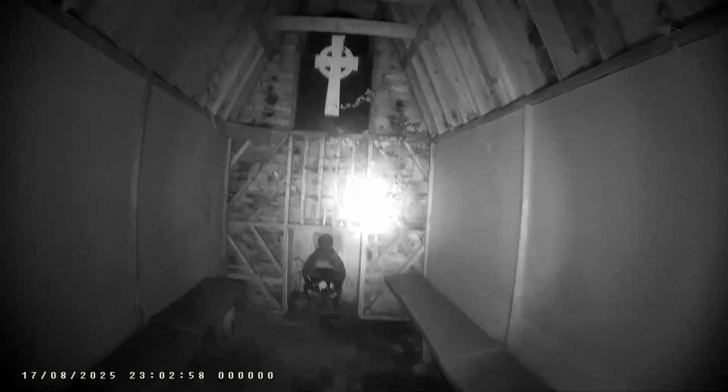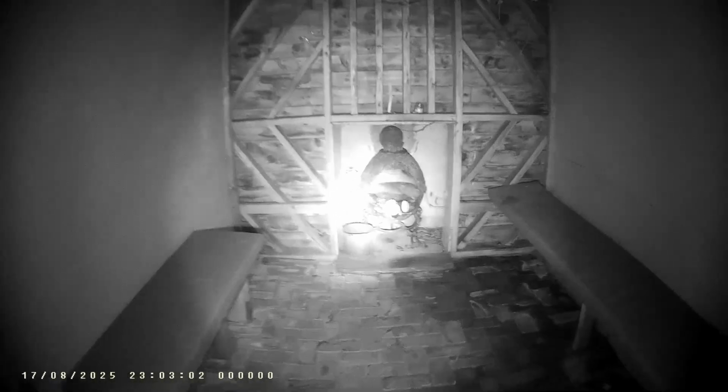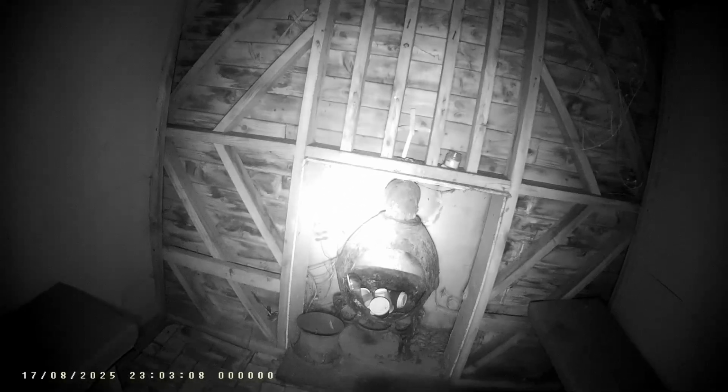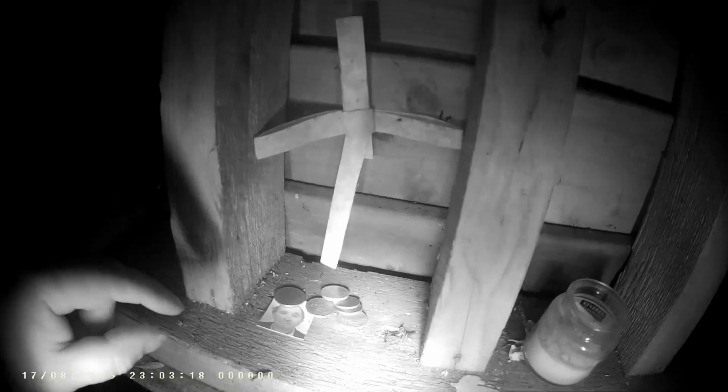Oh, the ivy is growing in. These are the type of stoves that they have. This one has fallen apart too. And people have left money as little offerings.